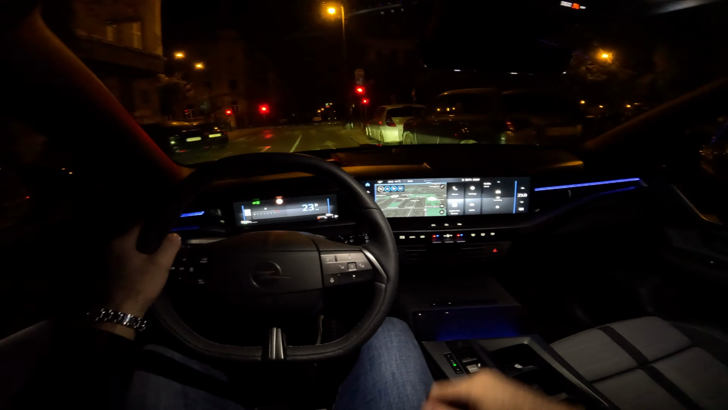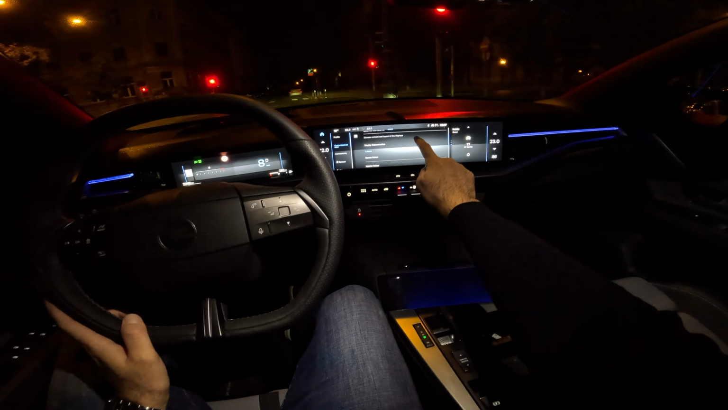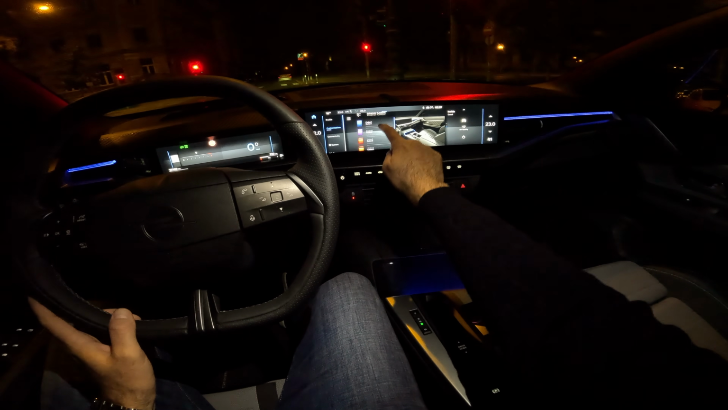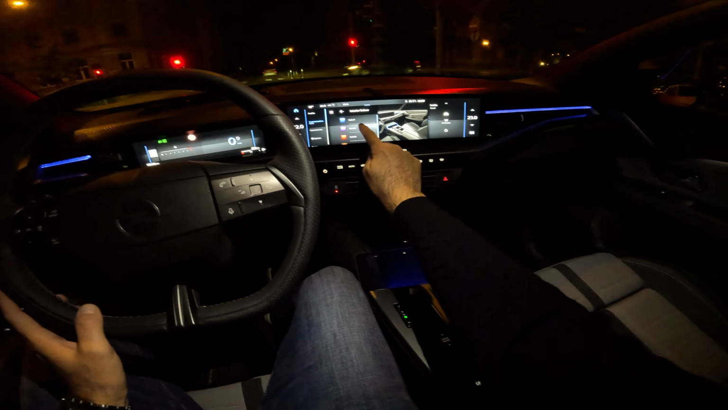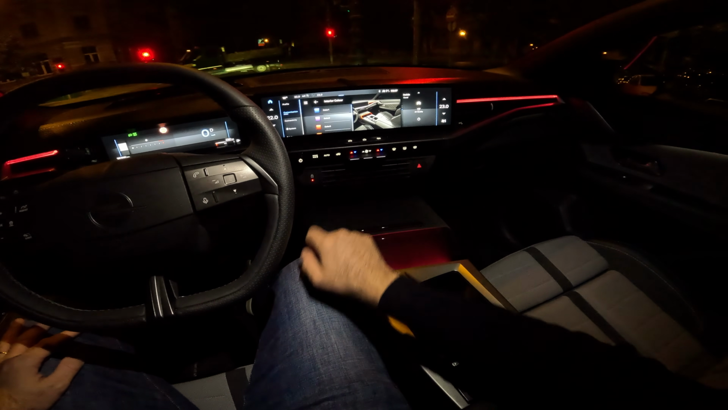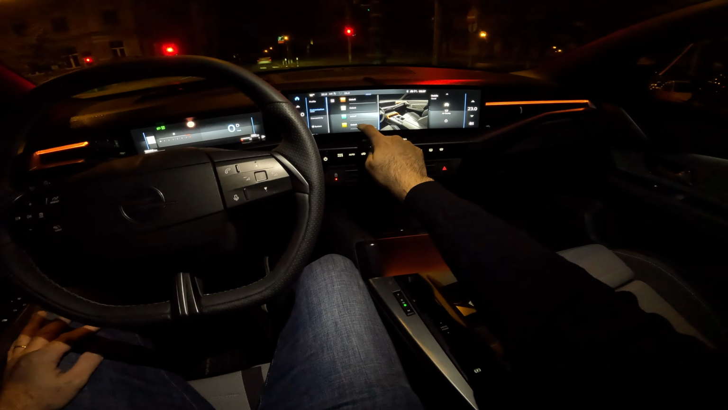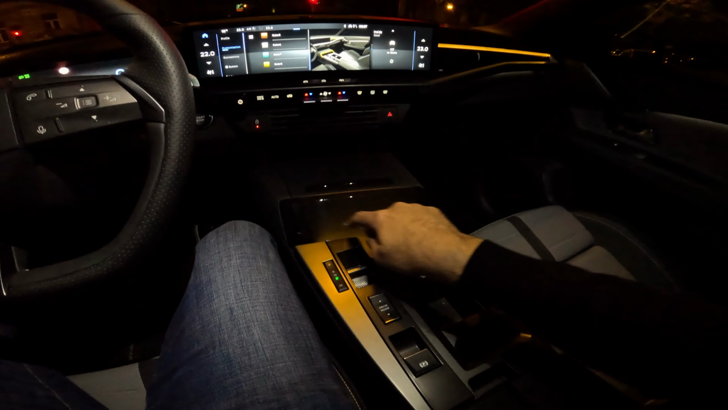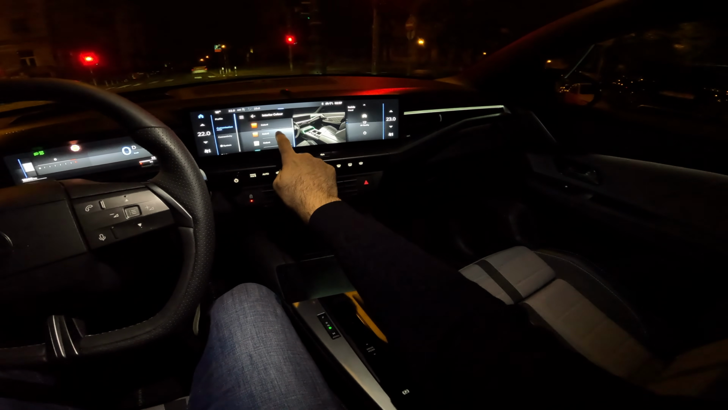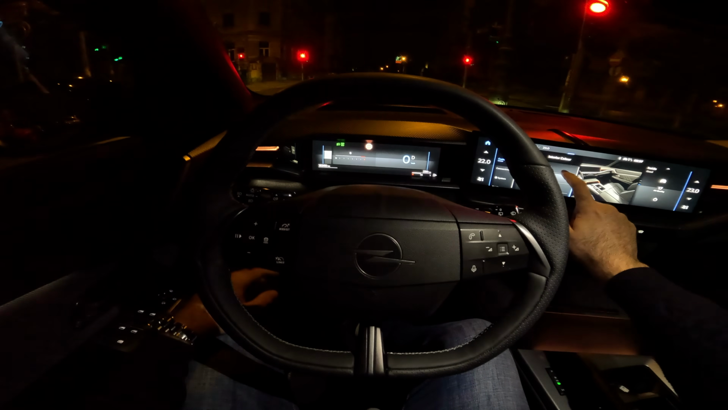Speaking about ambient lights, now that we are stationary, I will show you different interior colors that are available. So there are 8 colors available. I quite like this blue one, but let me show you the others as well. So color 3, this is also illuminated. And then also you can see the illumination here.